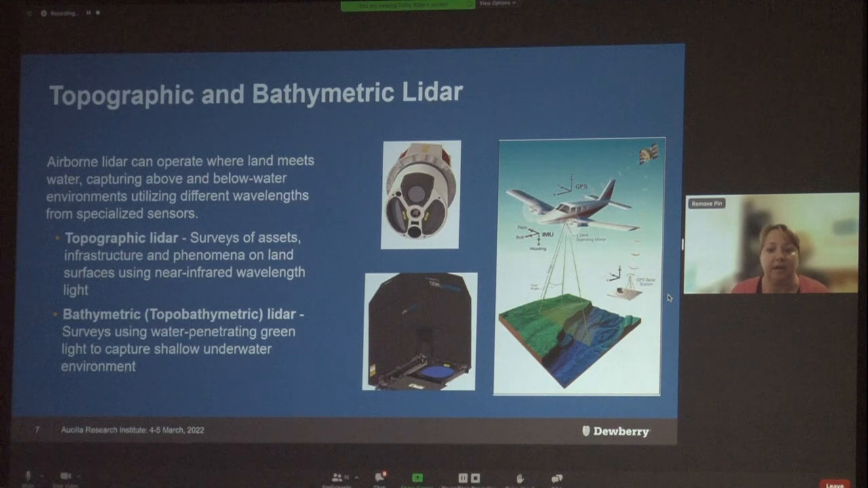Not only are elevation measurements captured on the ground, but they're also from trees, buildings, other land surfaces, anything that the light hits and reflects off of. And with Topobathy, even underwater surfaces. So topographic LiDAR uses near-infrared light to collect elevation data on land. However, near-infrared can't penetrate the water column. So this is where Topobathy LiDAR comes in, with the use of water-penetrating green light to capture these near-shore and shallow water environments.